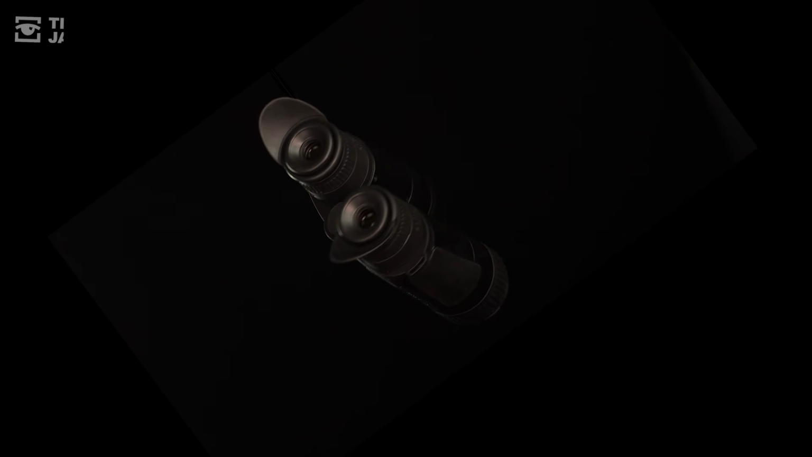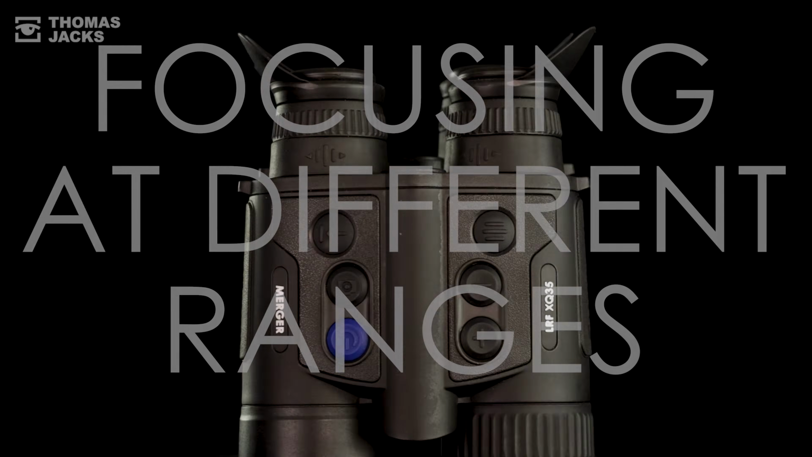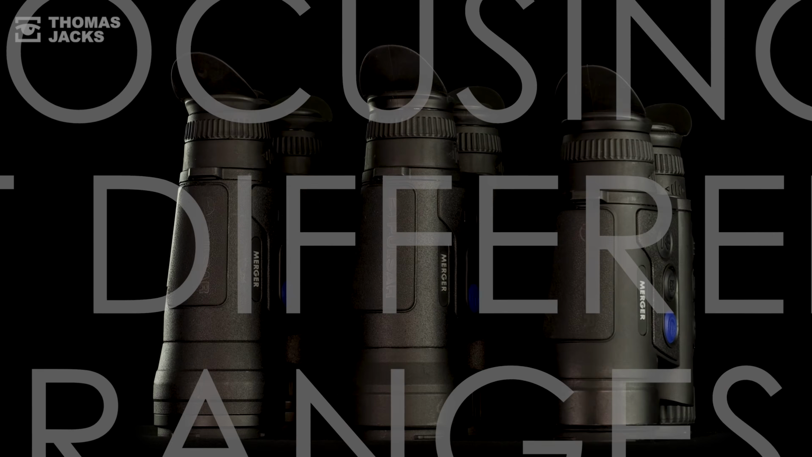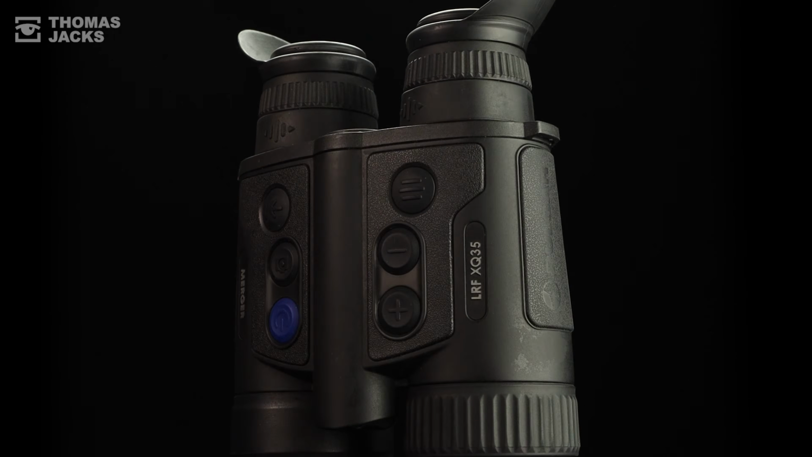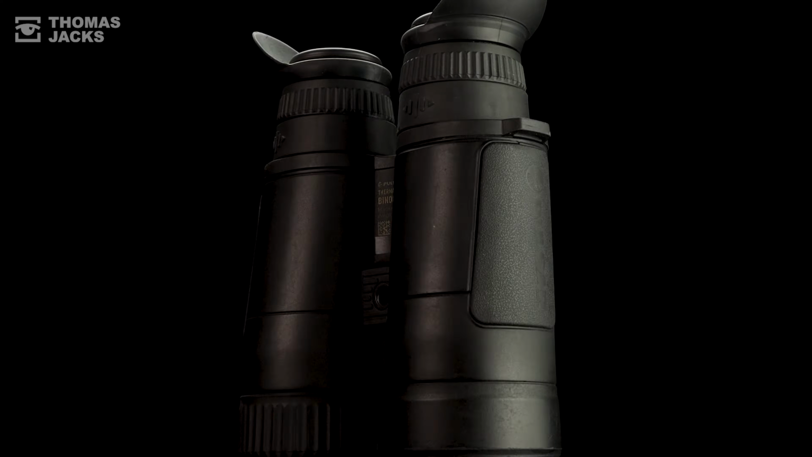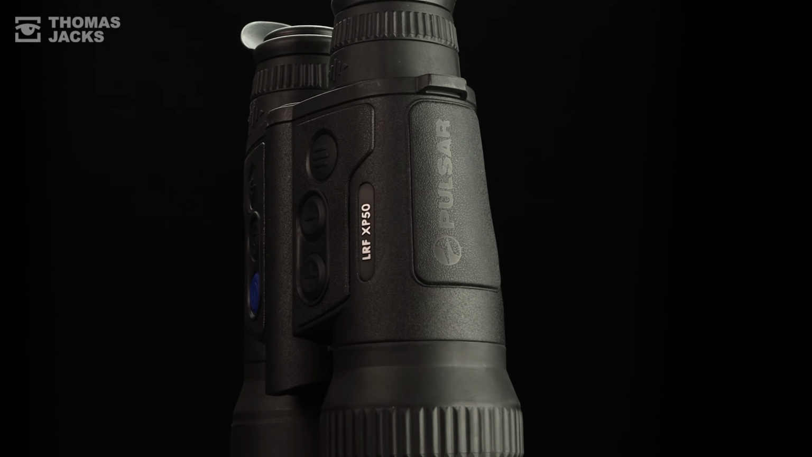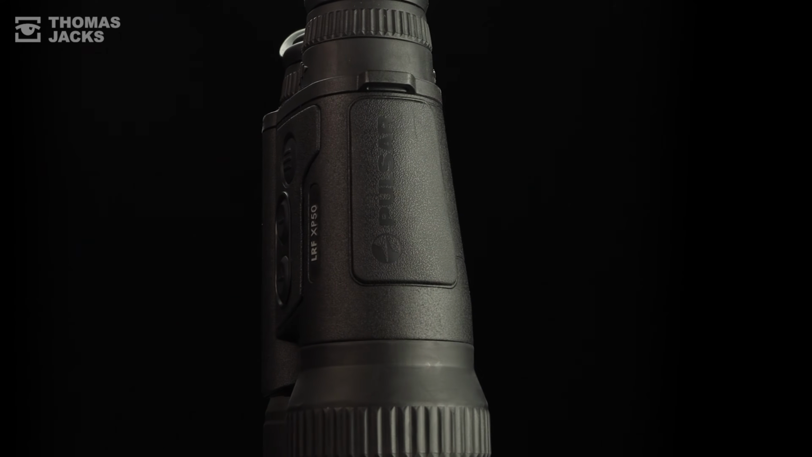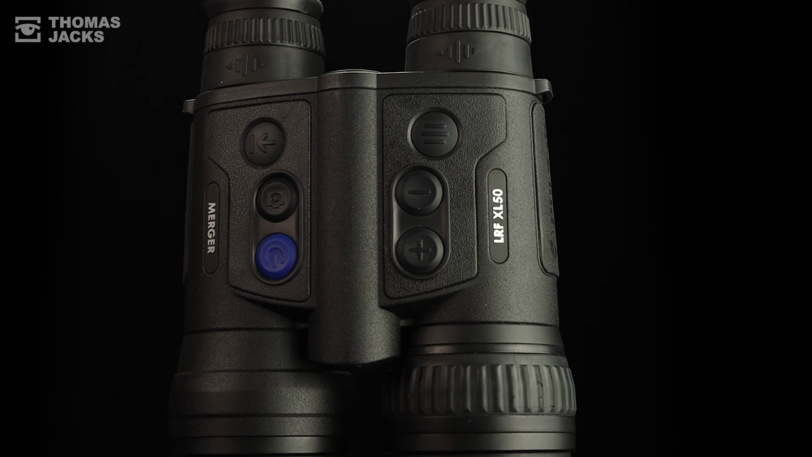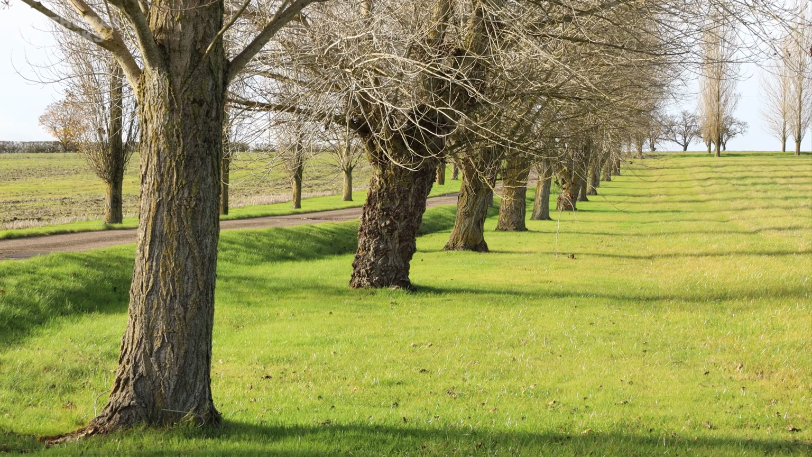This is the Merger Mega Test, Part 1. Comparing the image focusing qualities of all the Pulsar Merger thermal binoculars at different ranges, pitching the compact and lightweight Merger XQ35 and its 384 by 288 17 micron sensor with the impressive XP50 and its 640 by 480 17 micron sensor, alongside the class-leading Merger LRF XL50 and its 1024 by 768 12 micron sensor.